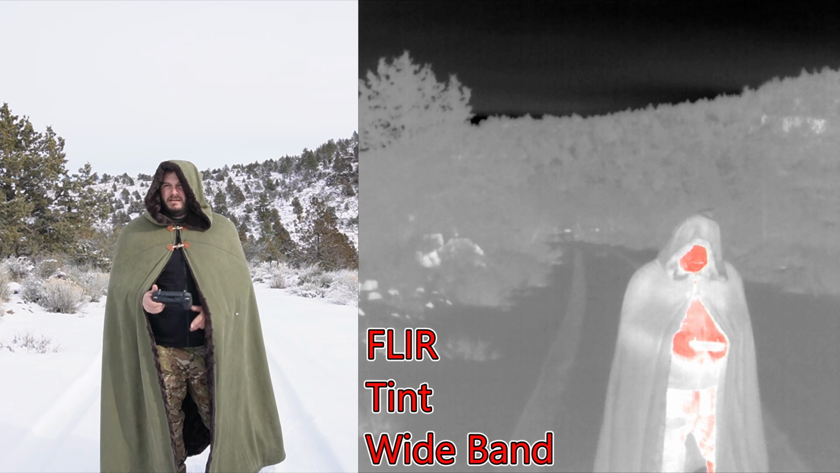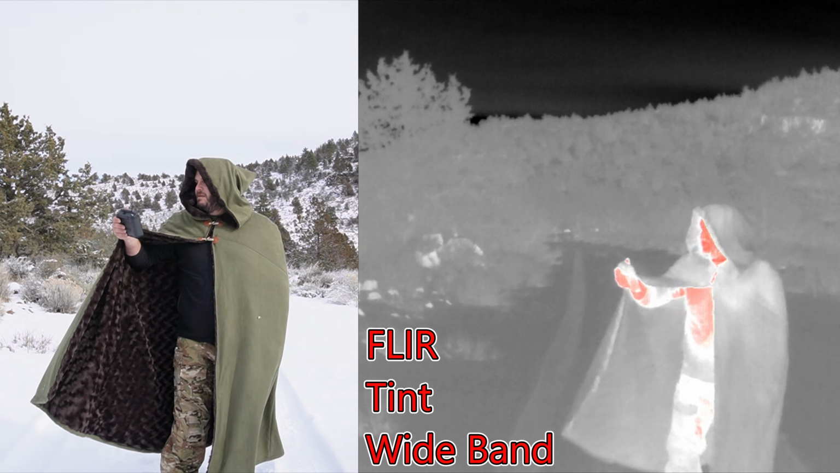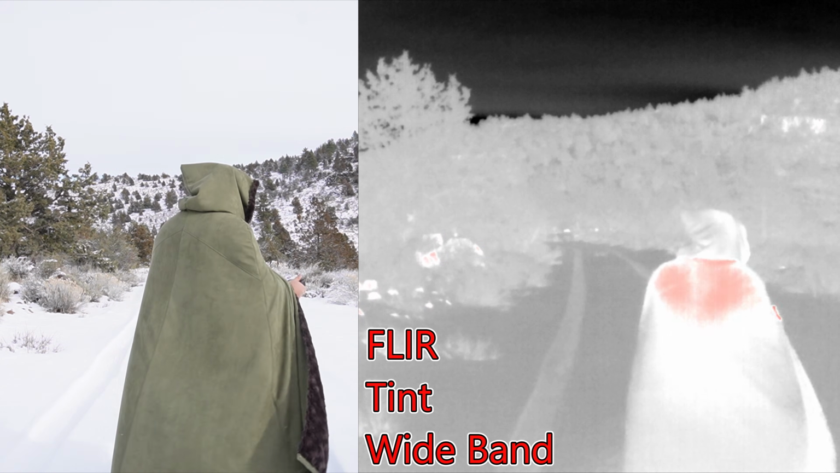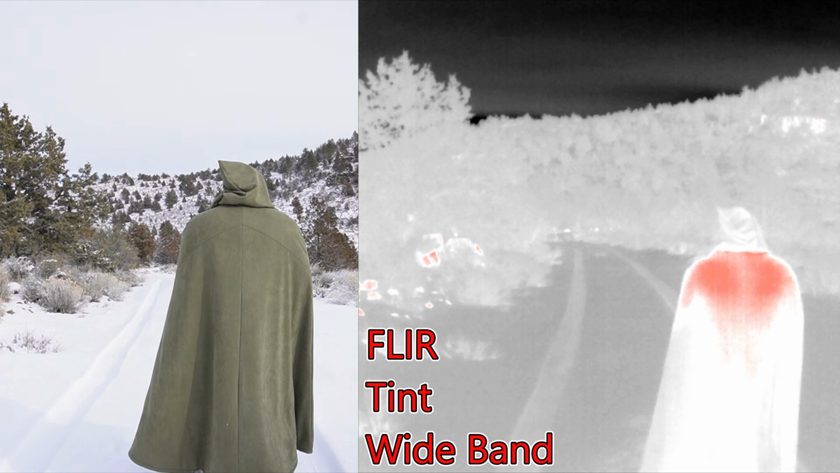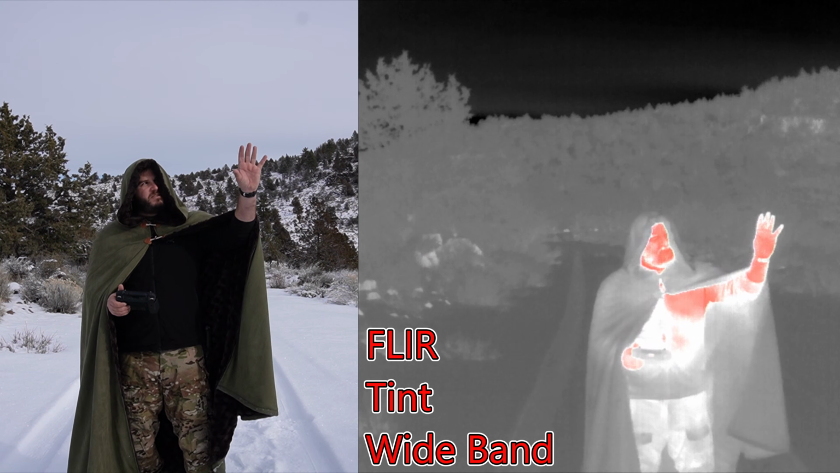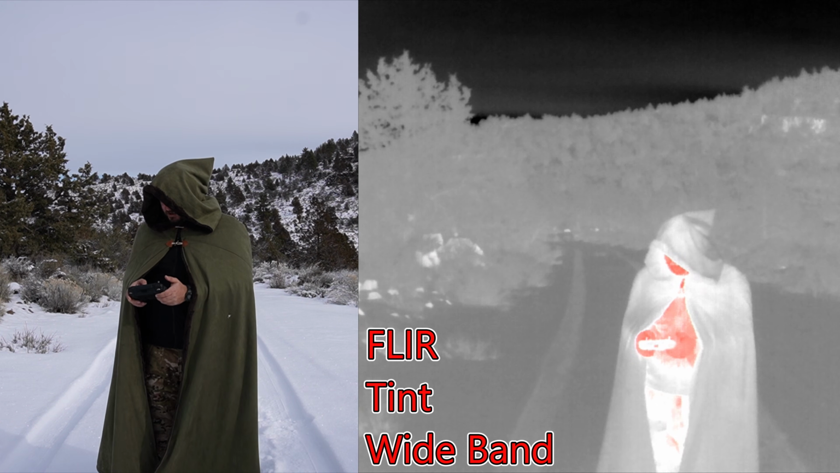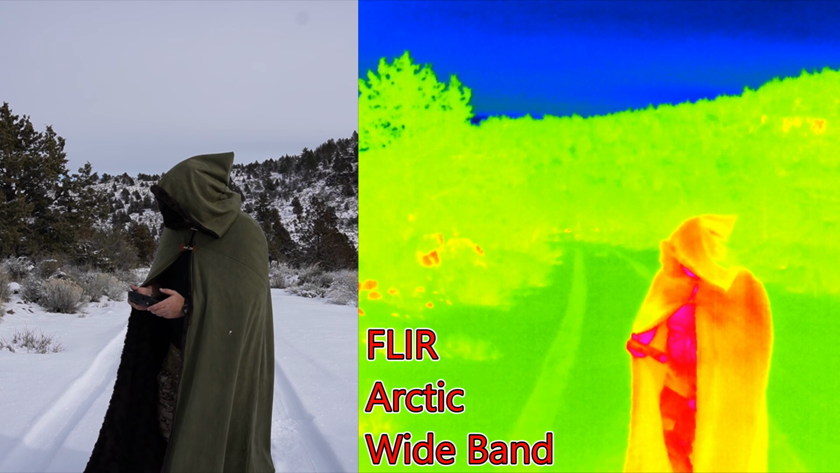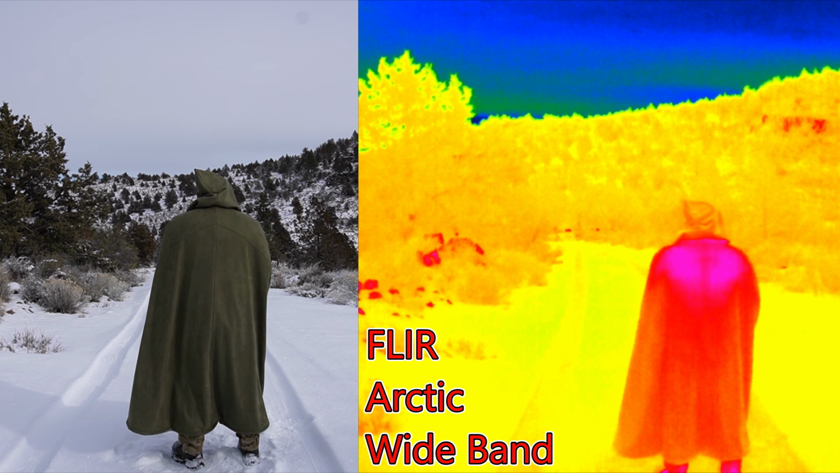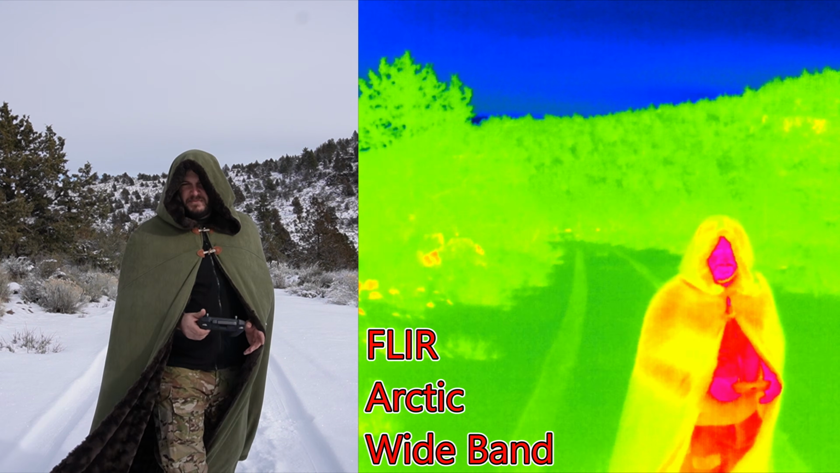Let's check out tint. Yep, you see my body heat. See if you can see my breath. No, we'll try it on the skinnier view. Flip over, and there's a little bit of heat on my shoulders, but there's a good chance that's from the obscured sun coming through, and you can also see the tint on the rocks back there. Let's check out Arctic. Yep, I glow nice and pink. And there we go, back's showing off a little bit.